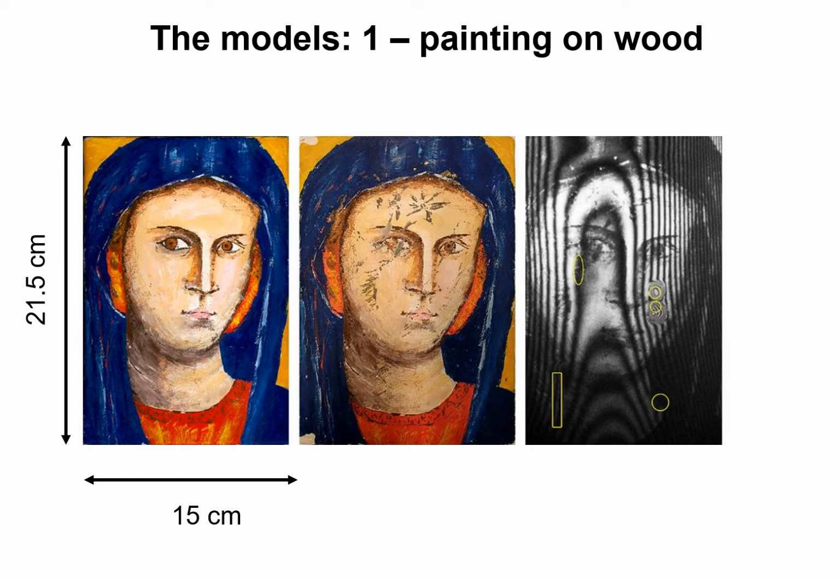In this slide, you can view the wooden painting model recorded in 2000 on the left, in 2022 in the center, and inspected by holographic interferometry with the position of defects shown.